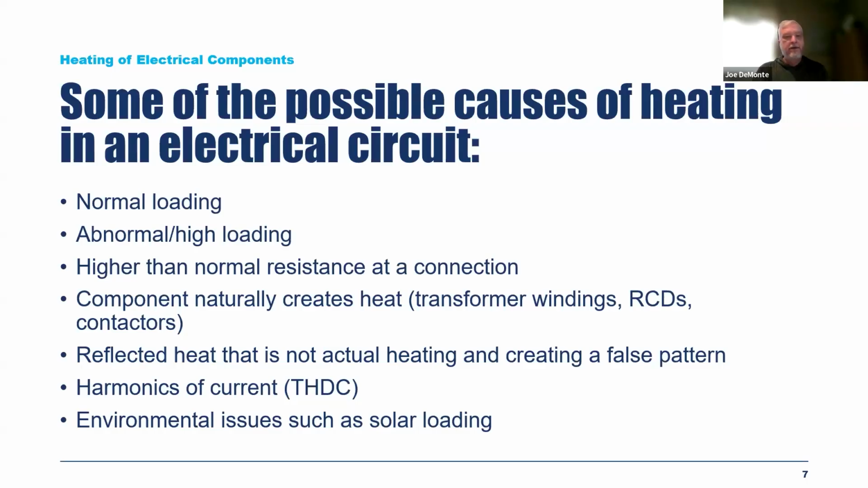Normal loading, abnormal loading, very, very high loading, sometimes over 100% of the system's rating, higher than normal resistances at terminations or connections. Some components naturally create heat as part of their process: transformers, RCDs, also known as ground fault interrupters for North America, contactors, overloads, resistors, you name it. Sometimes you have reflected heat.